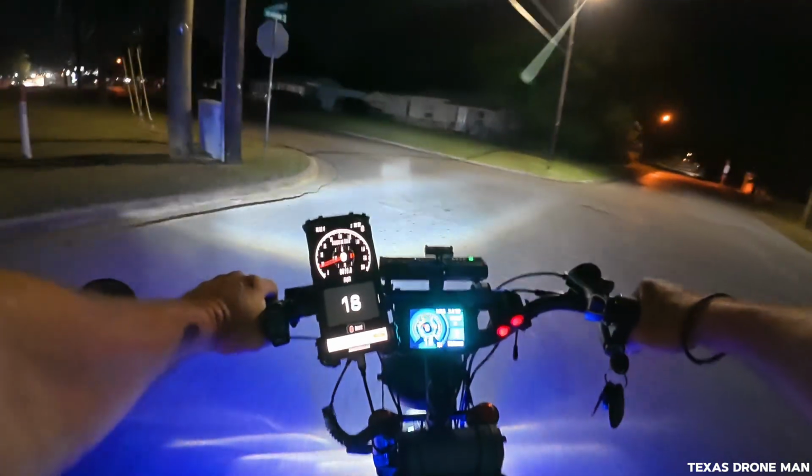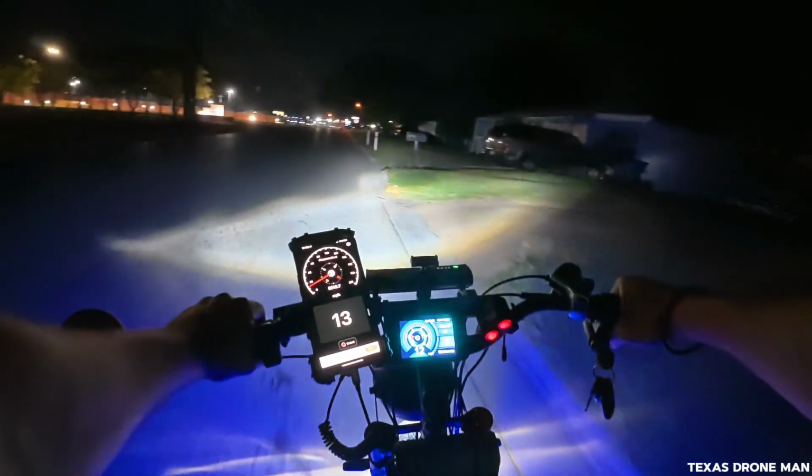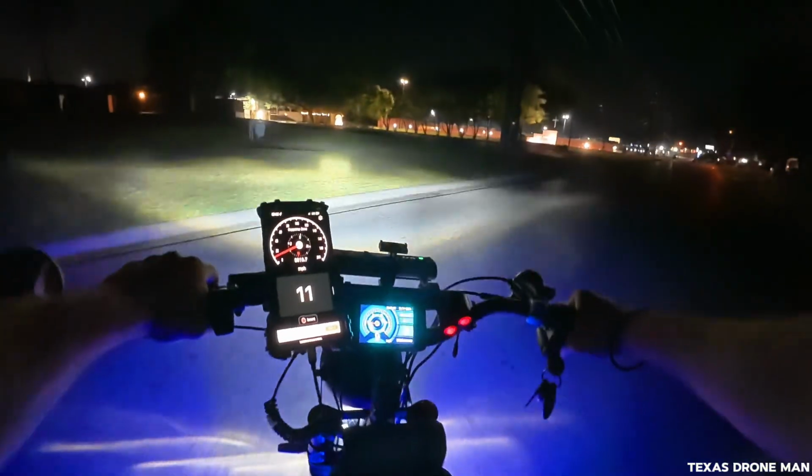See if these people are gonna go straight or what. Yep. They're gonna have them look like they're driving fast. I ain't gonna have them up on my ass.